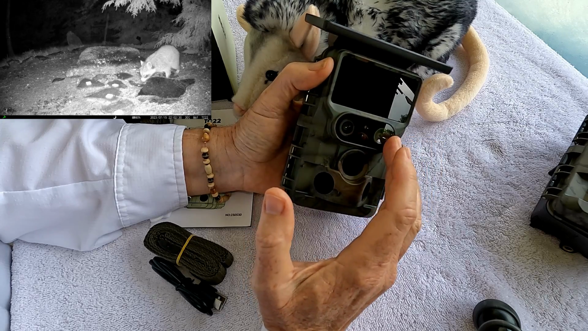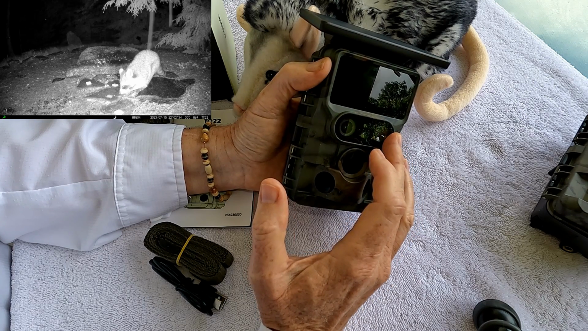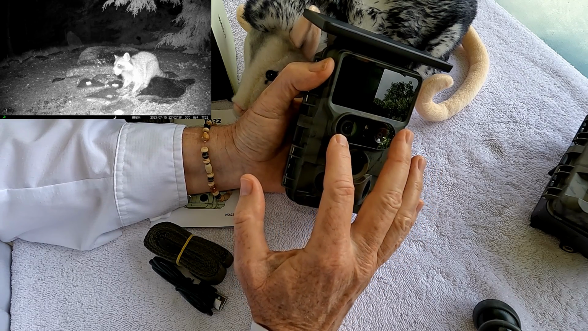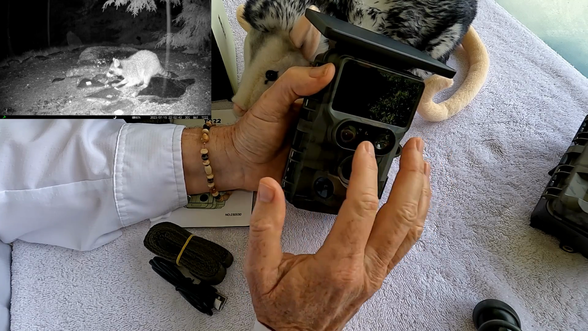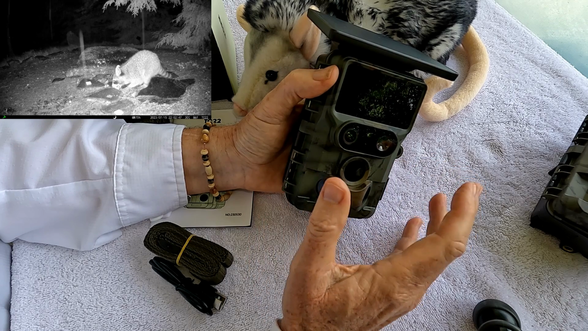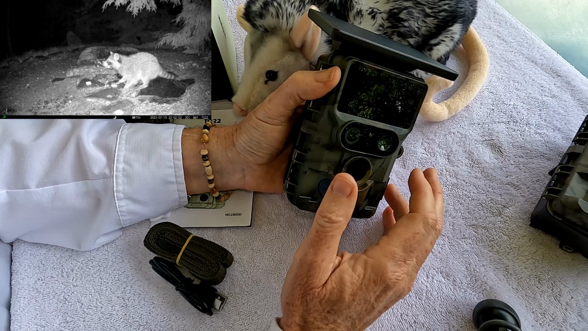And the camera on the right is for your daytime, when you get your highest bit rate and your highest quality video in the daytime. And then at nighttime, you can get up to 1296p30, which is really quite good quality. And one of the things I like about it is that it really does a good job of adjusting the IR lights so that you don't overexpose or underexpose.